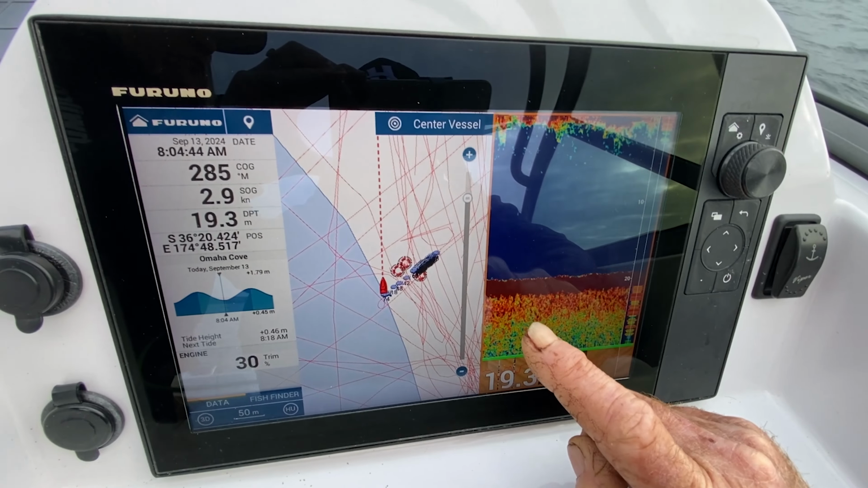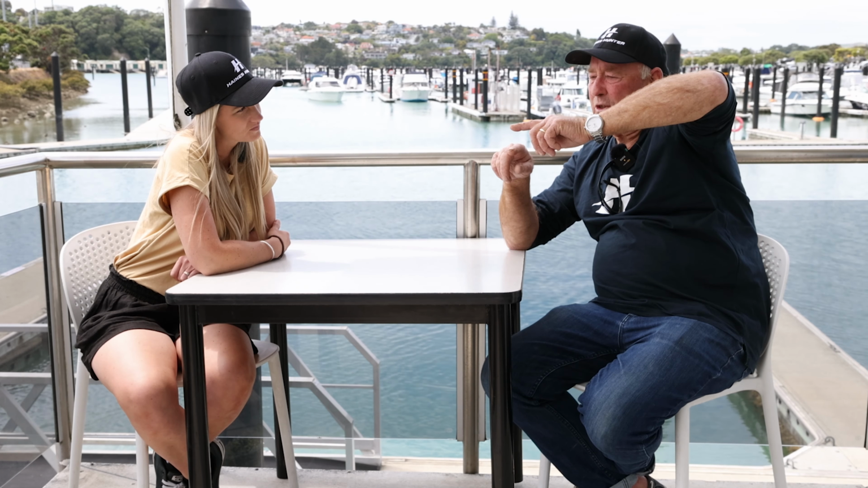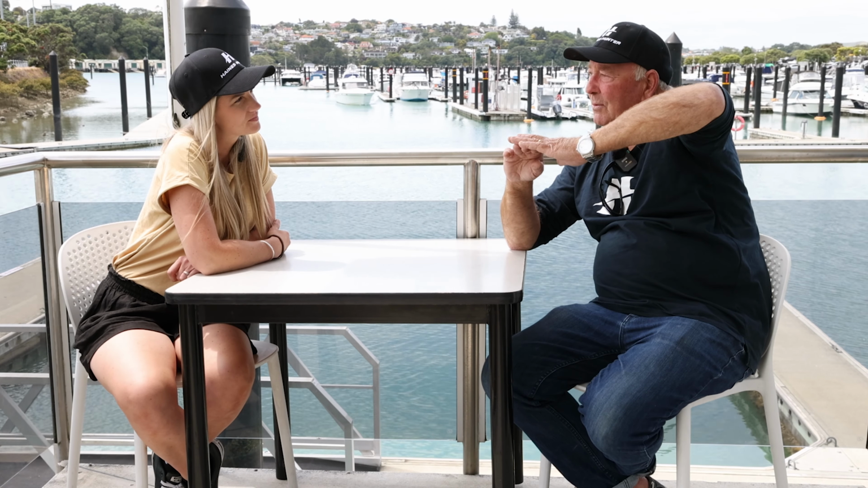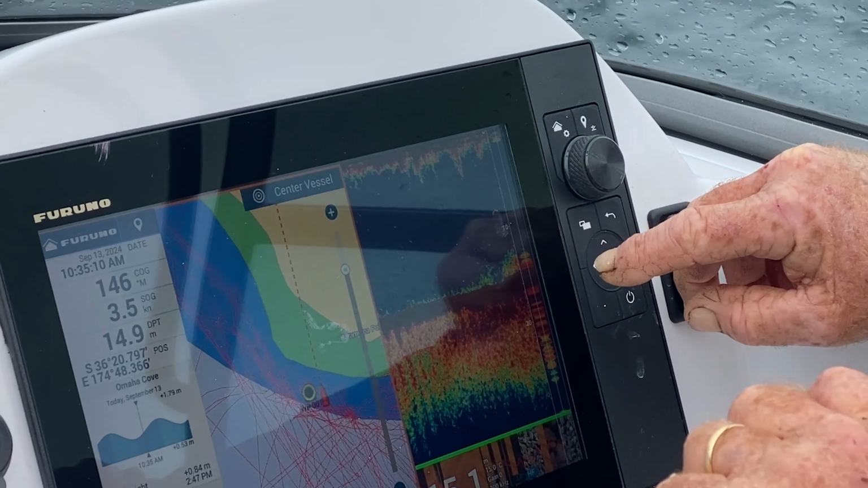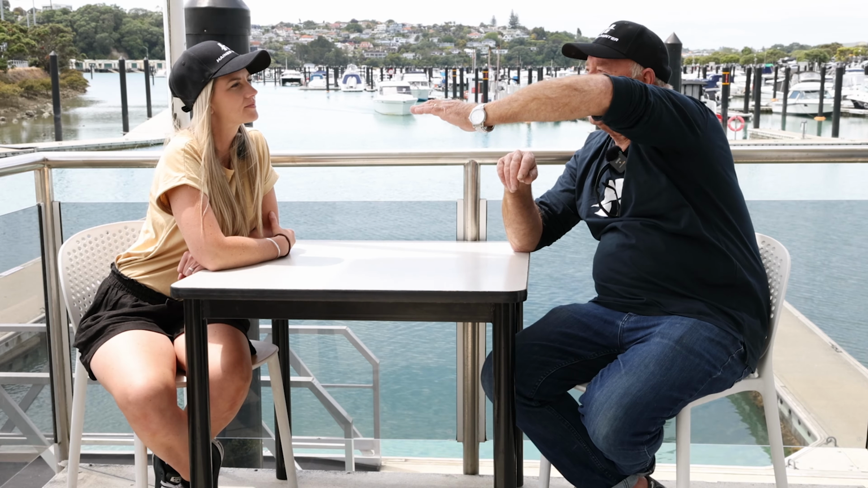We can tell that because if the bottom is narrow and it's a yellowish area here, the transducer signal is absorbed by sand, so it'll be a thinner bottom. And then when you get big dashes of red underneath that, it's a hard structure. So there's a rock there or a rocky bottom, or it's going on to gravel and all that sort of thing. And that's where a food source will be.